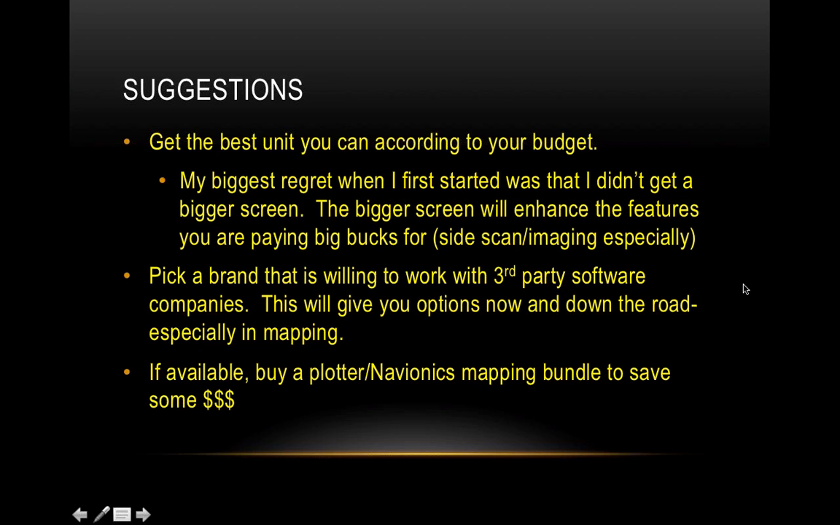Suggestions. So here are my suggestions as far as that goes. Get the best unit that you can according to your budget. That's one of the biggest things that I made a mistake on when I first bought my first side imaging unit. It was a Humminbird 898. That was the smallest you could go with the side imaging. When I got it, it was awesome. But I was so bummed, because I was like, man, I should have spent the extra $500, got the bigger screen on the 998, or the extra grand and got the 1198.